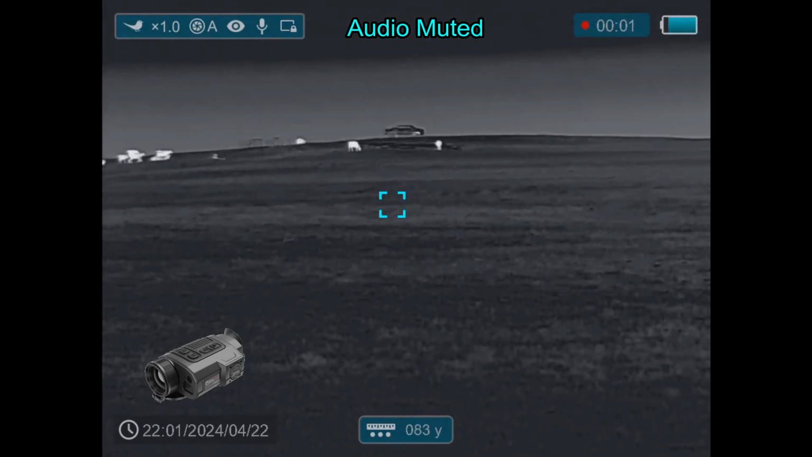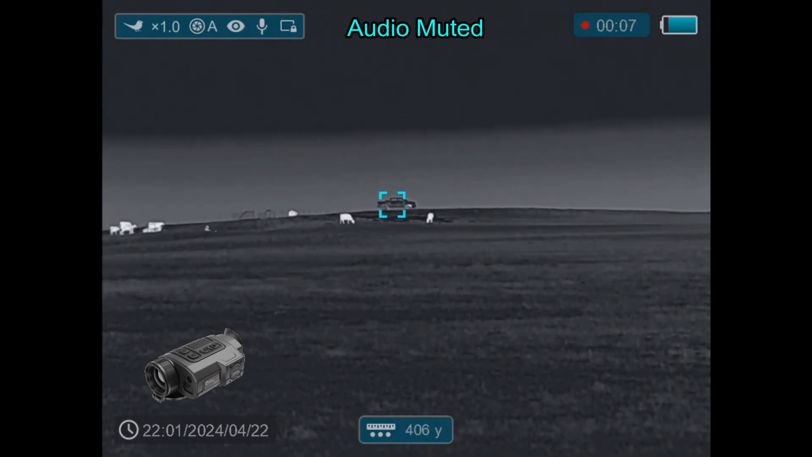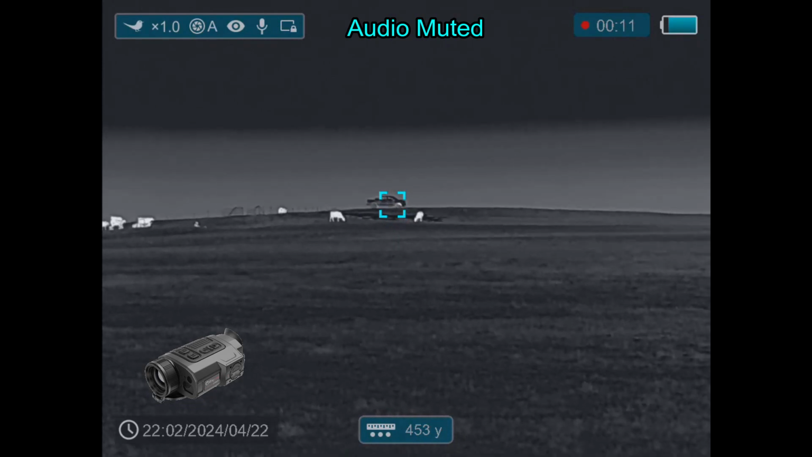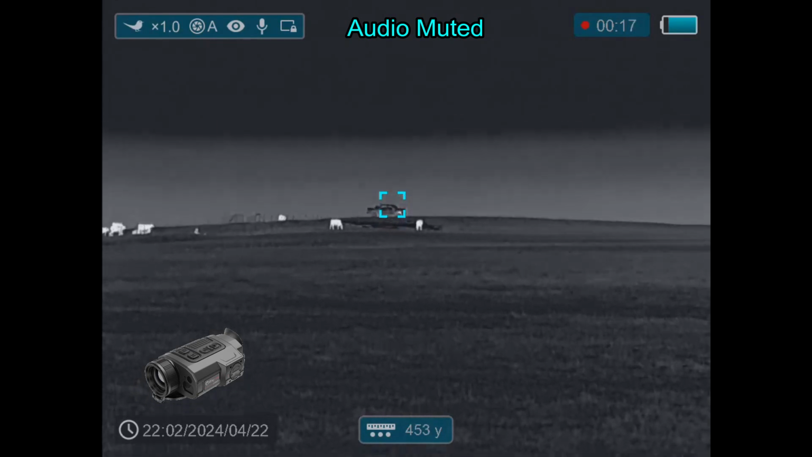And this is how I got the range on the coyote, originally at 453 yards. I wasn't able to get it when I was trying to laser range find the coyote itself. I wasn't getting any signal bounce back. But when I got to the coyote, I turned around and shot the truck. As you can see here, 453 yards.